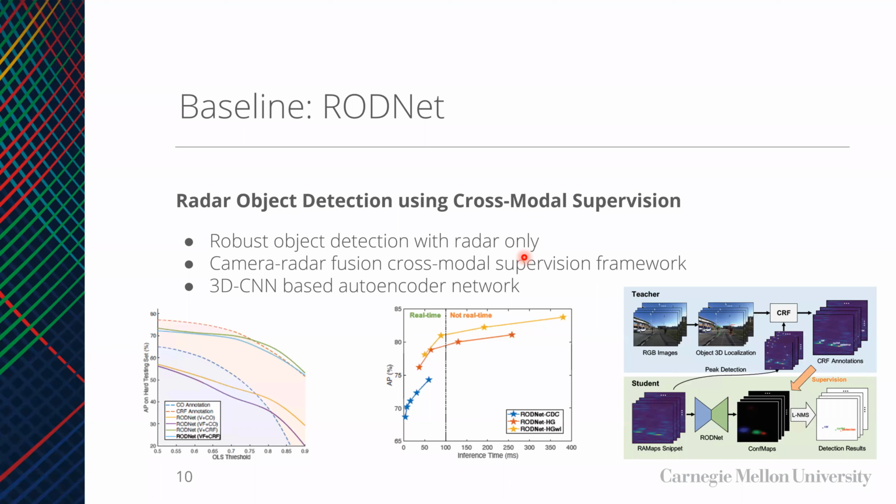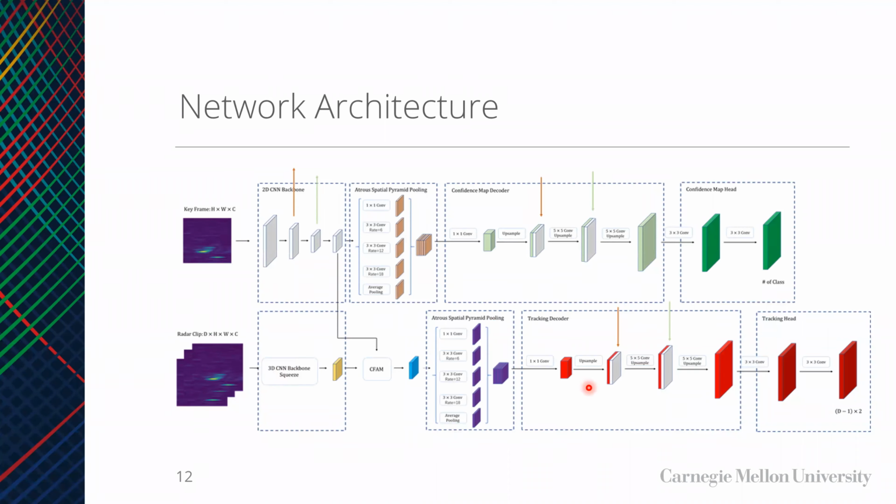For the baseline, we first trained RODNet from the original paper. In the results section, we will compare our object detection result with this baseline model. Our proposed method for radar detection and tracking consists of several components, as shown in the figure. For detection tasks, the 2D CNN encoder backbone takes the most recent frame of the input radar clip as input to extract detection features. The first two sets of the output features will be saved to pass into the decoder later.